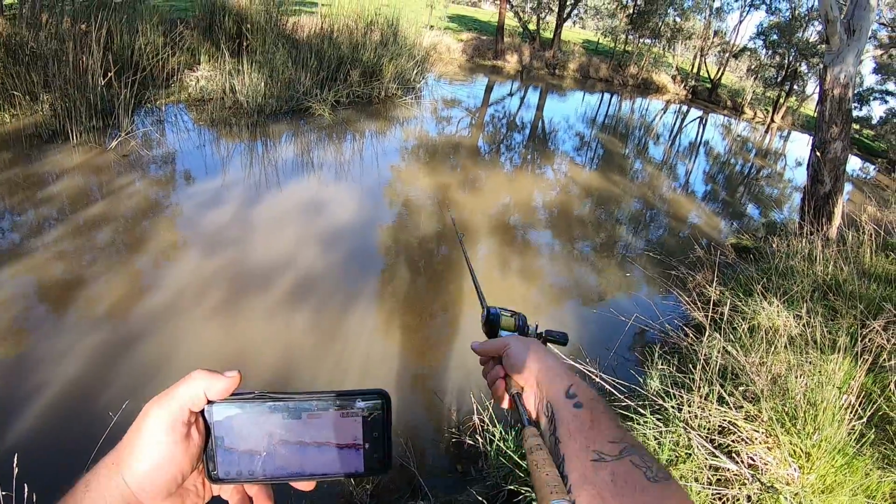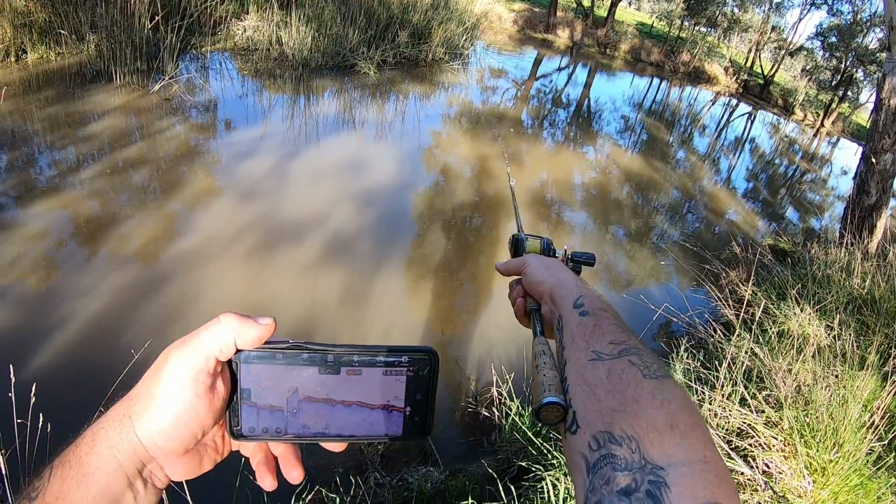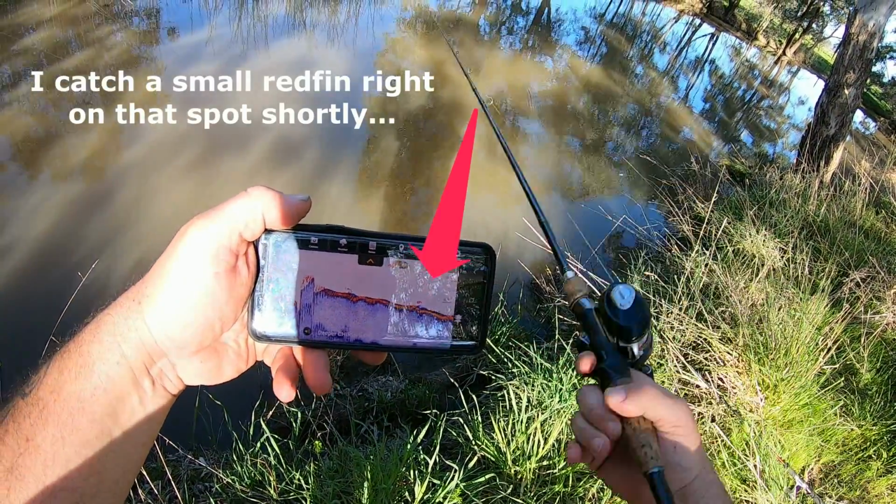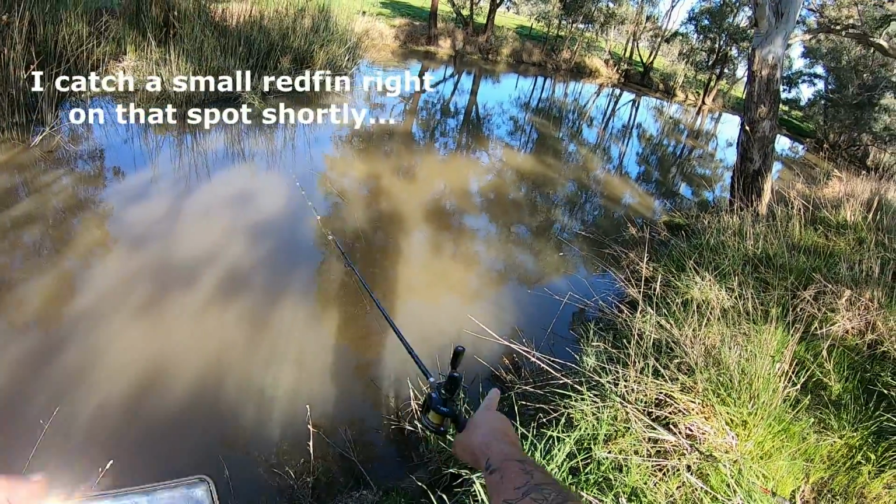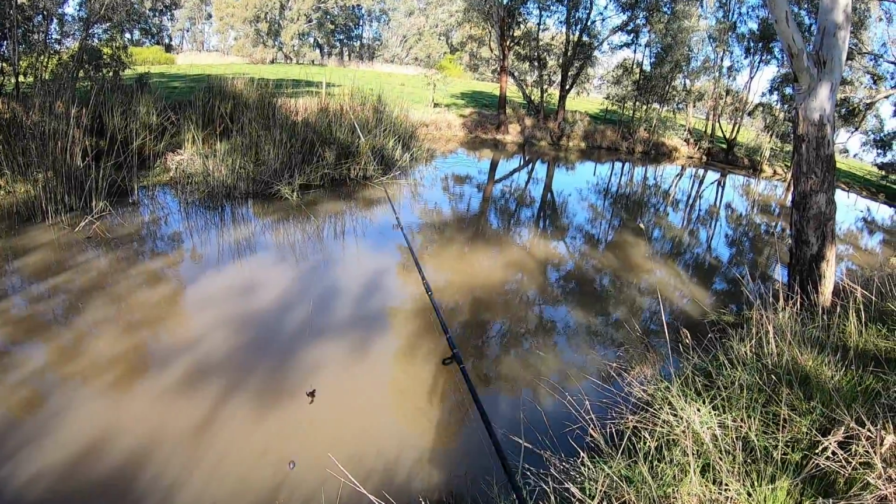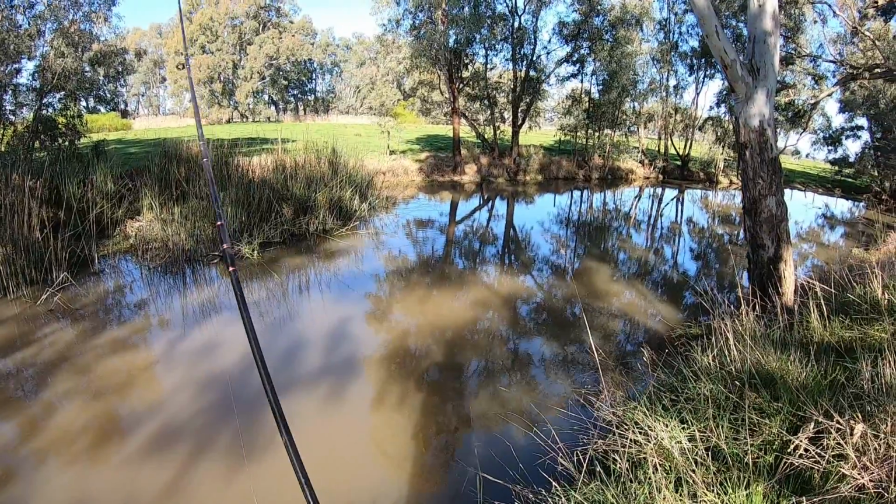And something on the bottom just there too, out in the middle. I don't know whether you can see that in the GoPro or not, but there's just something sitting off the bottom just there. I might put this other line here, just out there I reckon. Alright folks, I'm going to put this one over there.